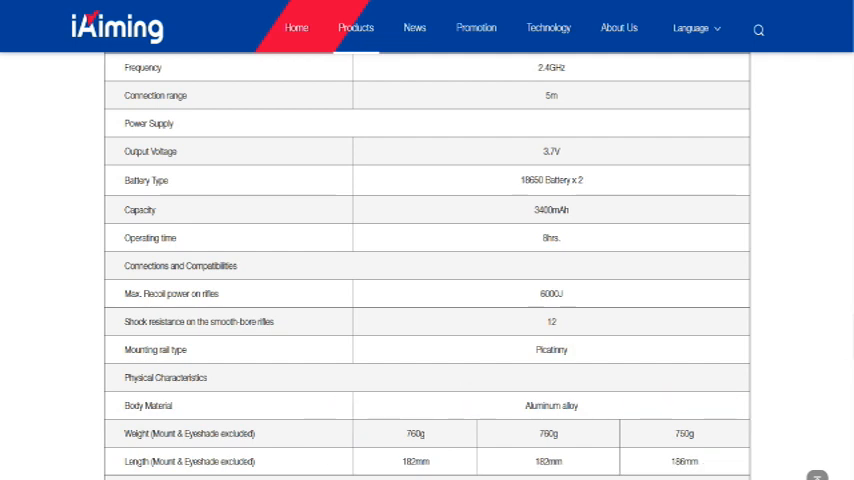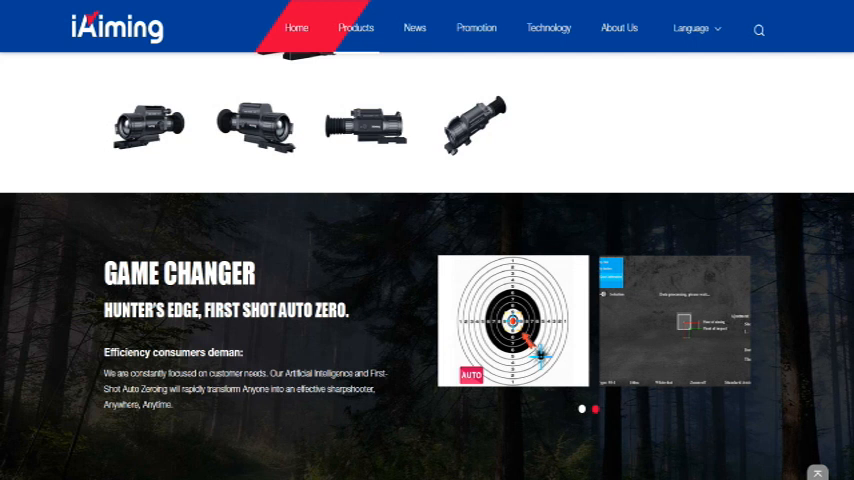It also comes with 8 different profiles. So you can store up to 8 different profiles for different rifles, different calibers, or different projectile weights. It also comes with a one-shot auto zero function.